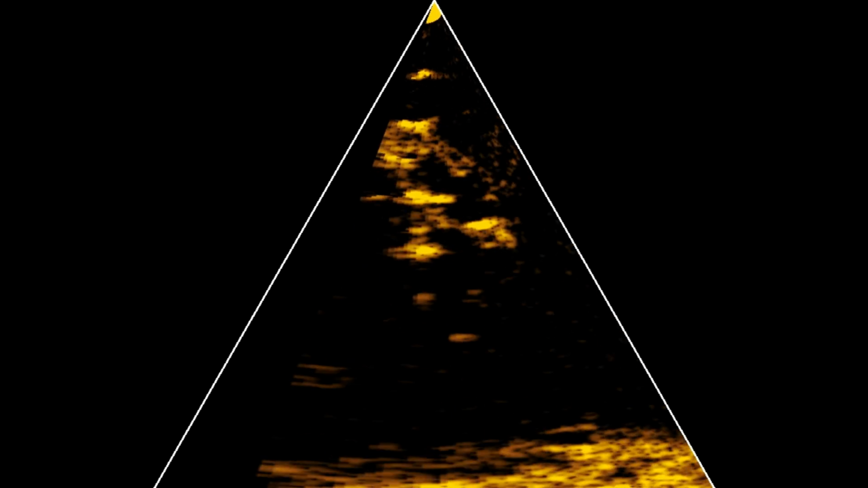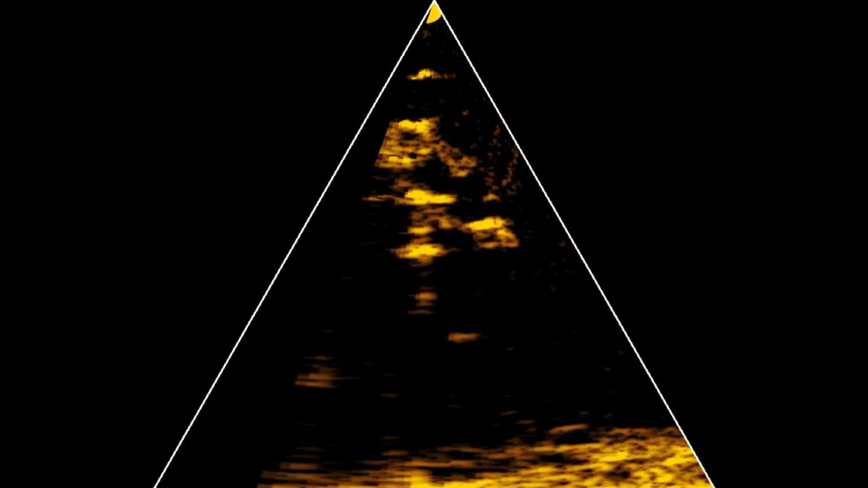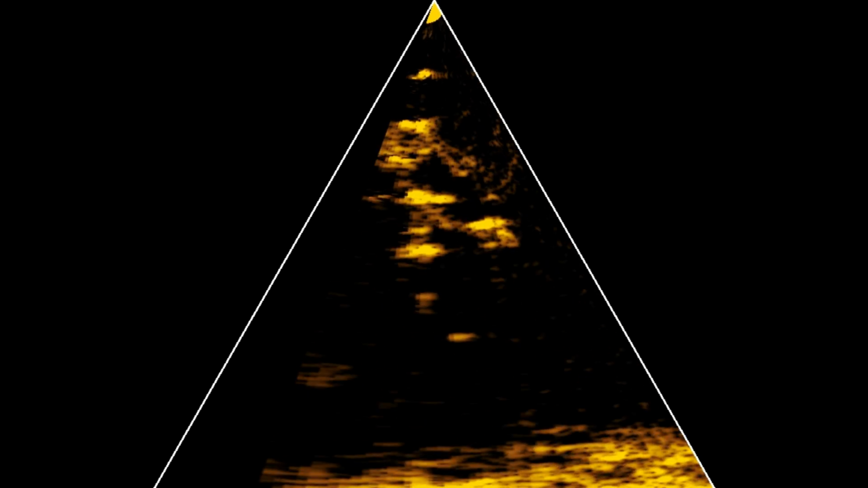It might not be. I changed my settings a little bit right here. I went a little hotter with the contrast. Now I was using auto contrast on this.